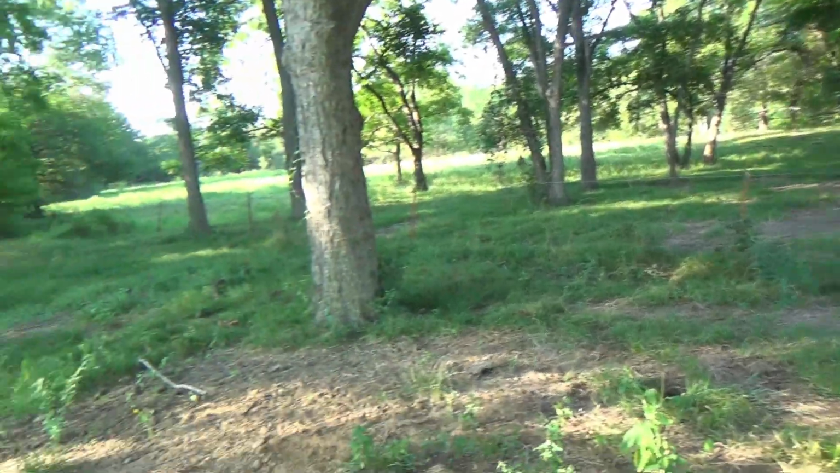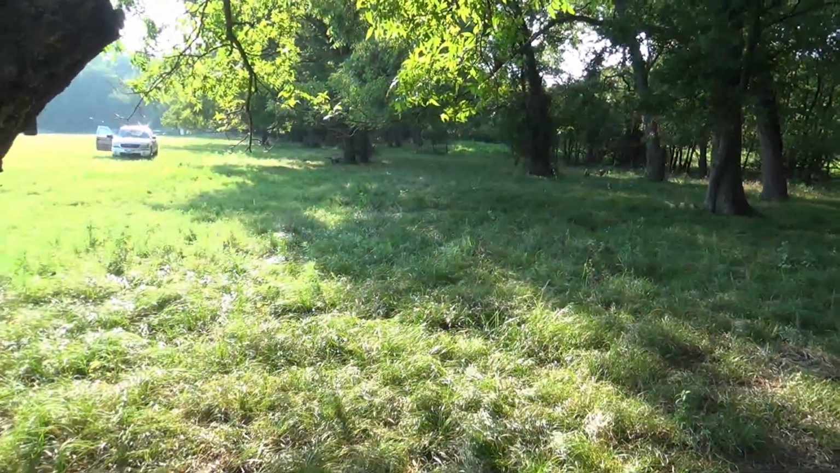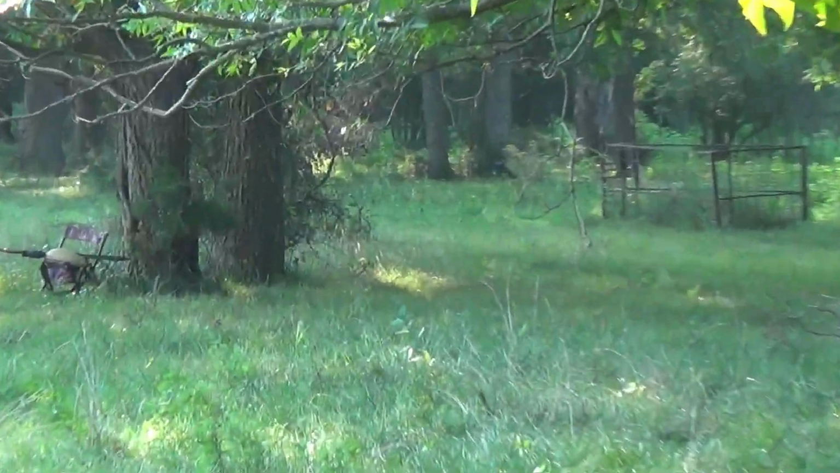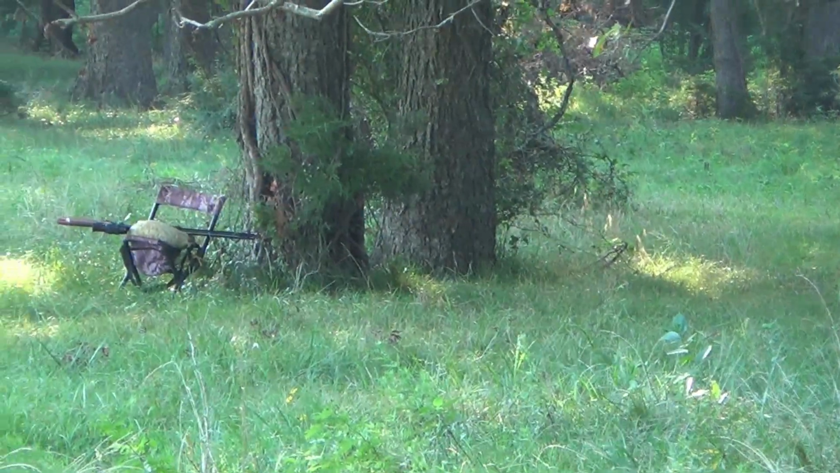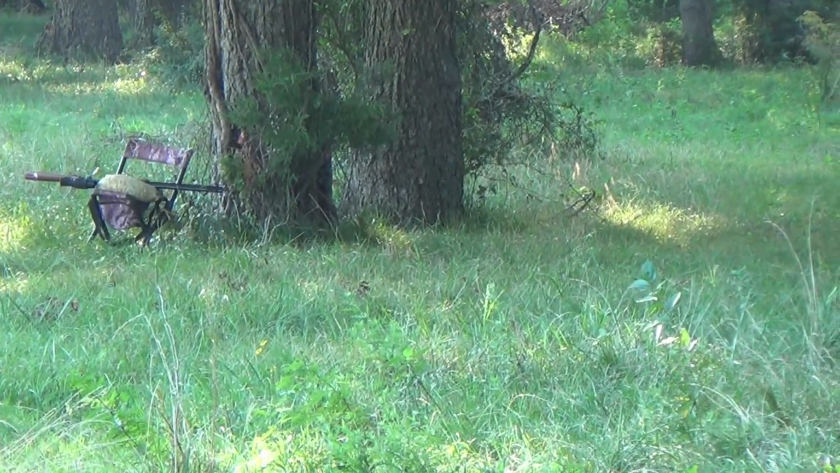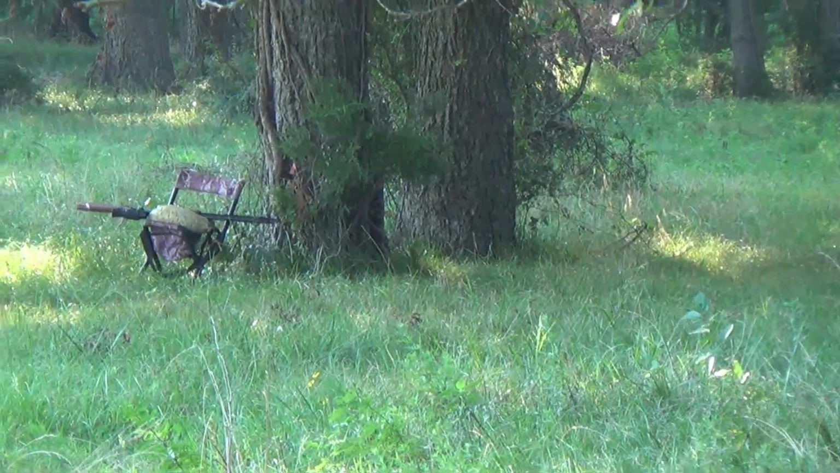So right here, we're going to try to shoot us a hog this evening. Right here is where we'll be hunting. So I'll settle in down here probably about 8:30 this evening and see what happens. Wish me luck.